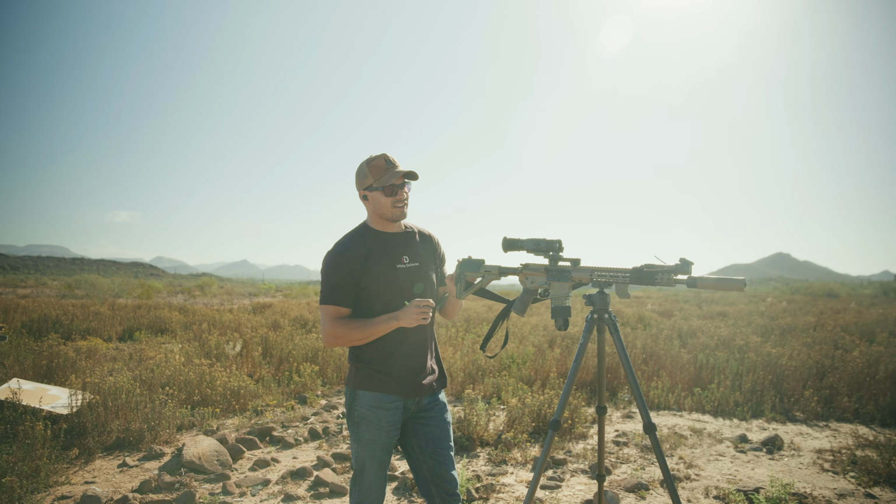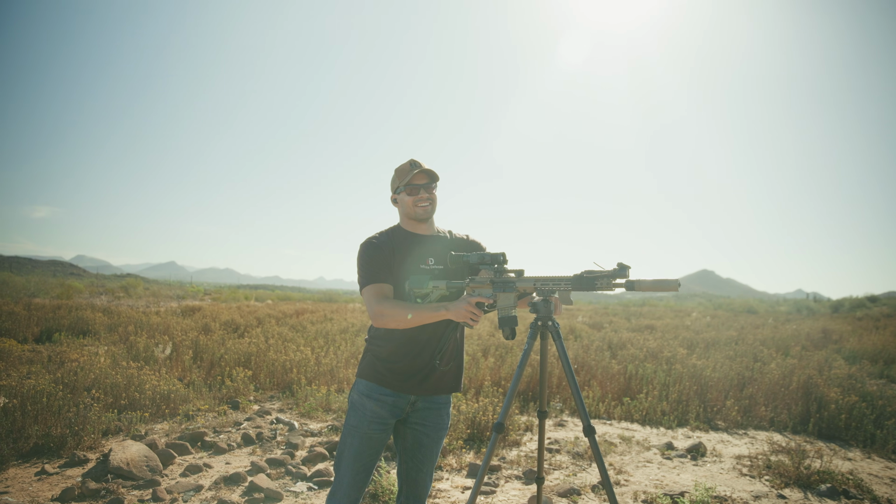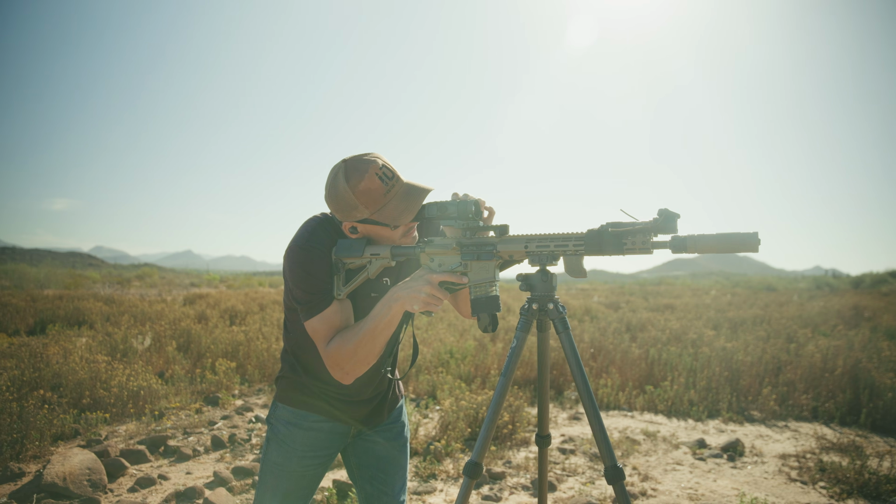It's crazy that this gun is like finally clean for once, and I'm not gonna clean it again for like 6 months.